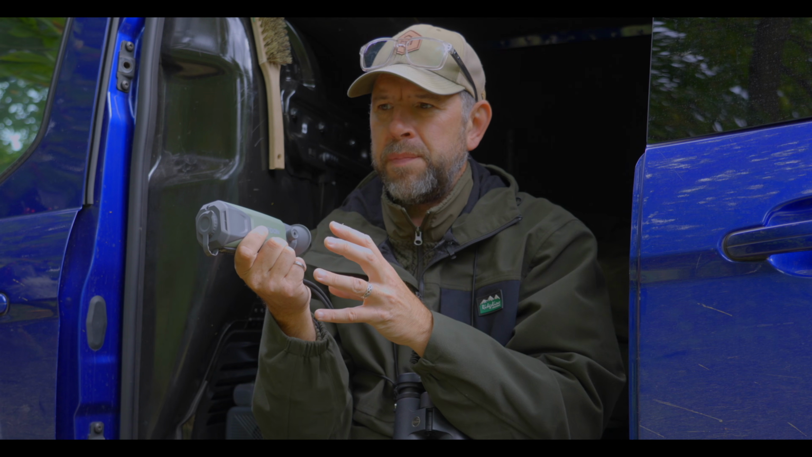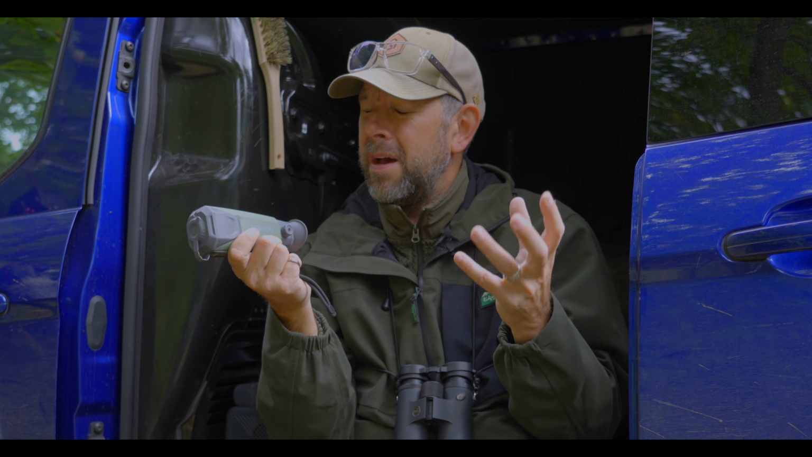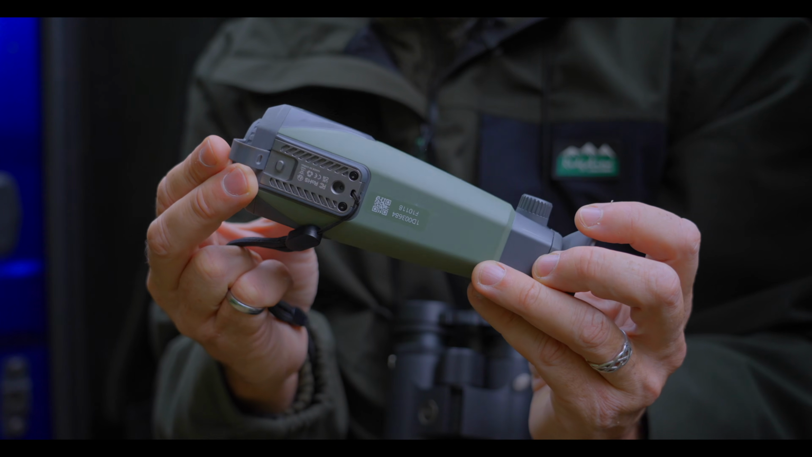But the other thing is that scopes like this have been synonymous with being very costly. I've used a few on the market that have been a couple of £1,000 up, and they are very good, but out of my price range. However, I think this sits under £500, which is absolutely incredible for what it is.